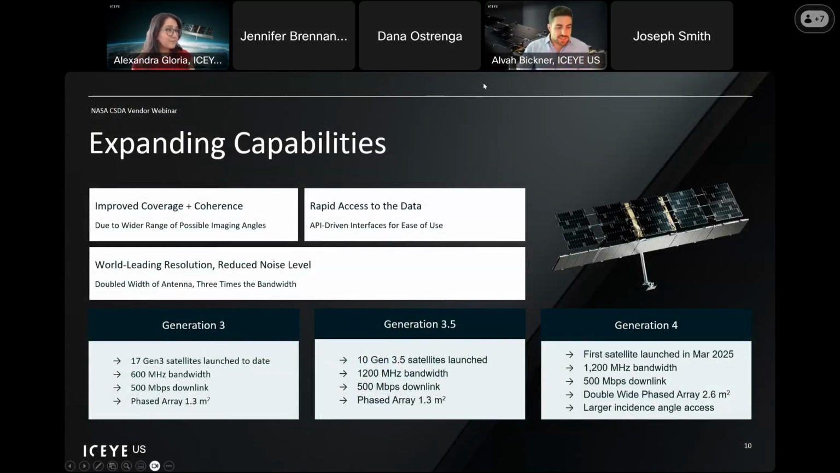As Alexandra said, I'm going to be walking through some of the capabilities and products that we offer at ICEYE US. ICEYE's expanding capabilities use our generations of satellites as a backbone. We're constantly working to improve these generations and launching more and more advanced satellites every single year.